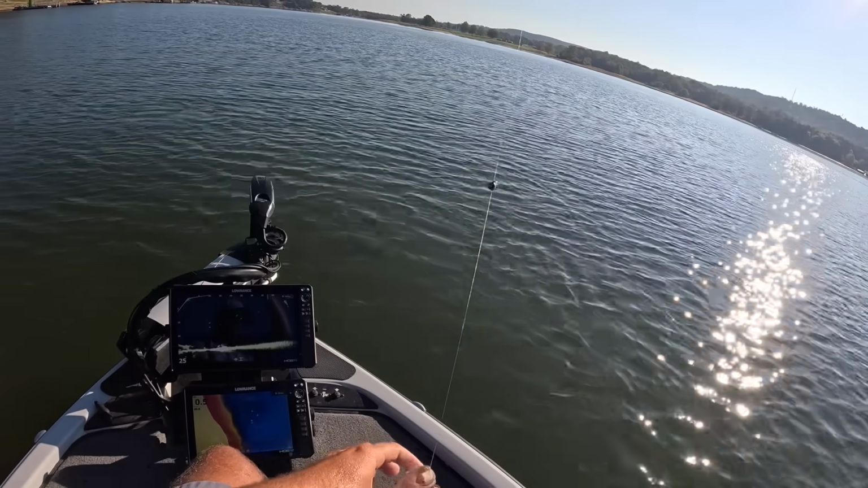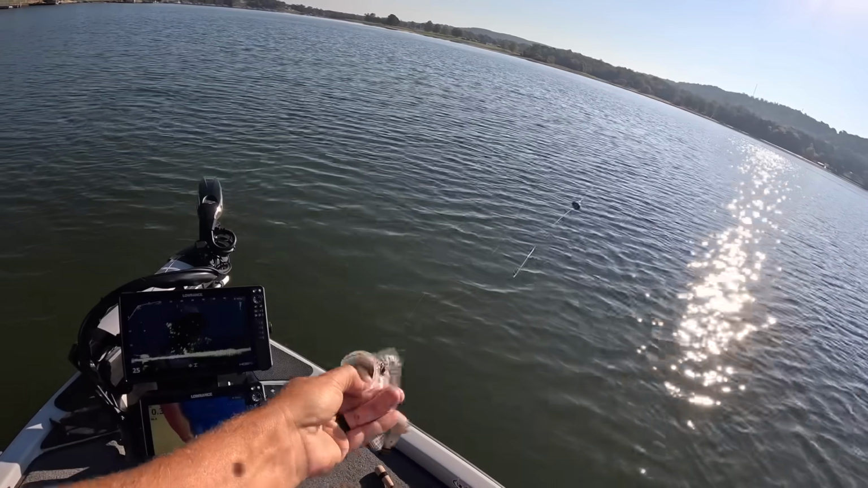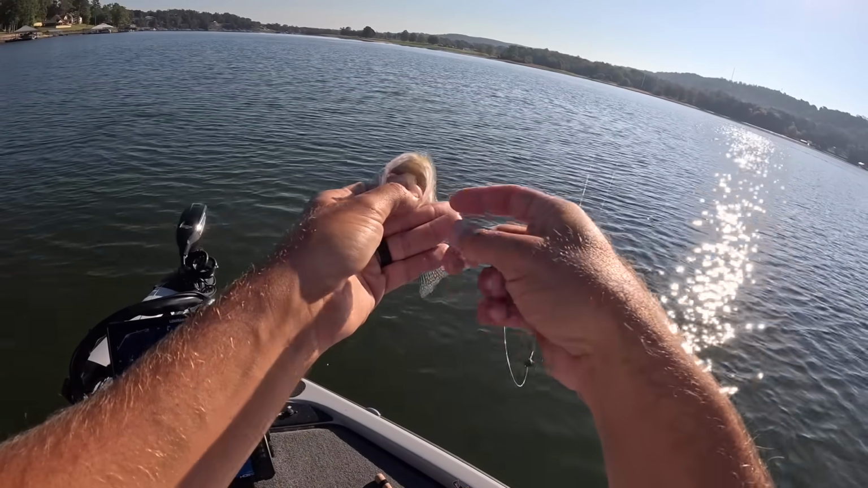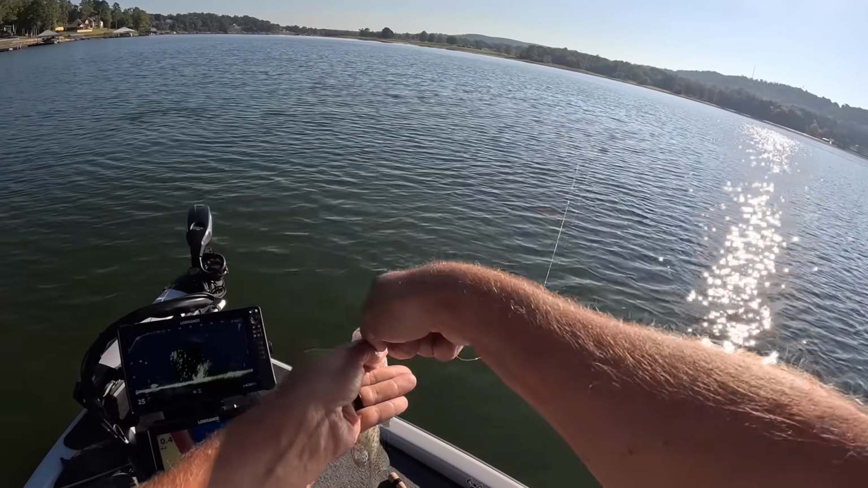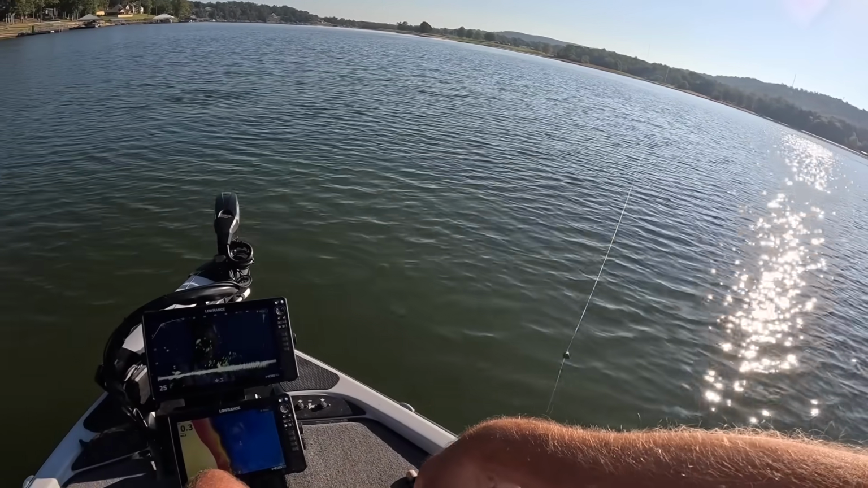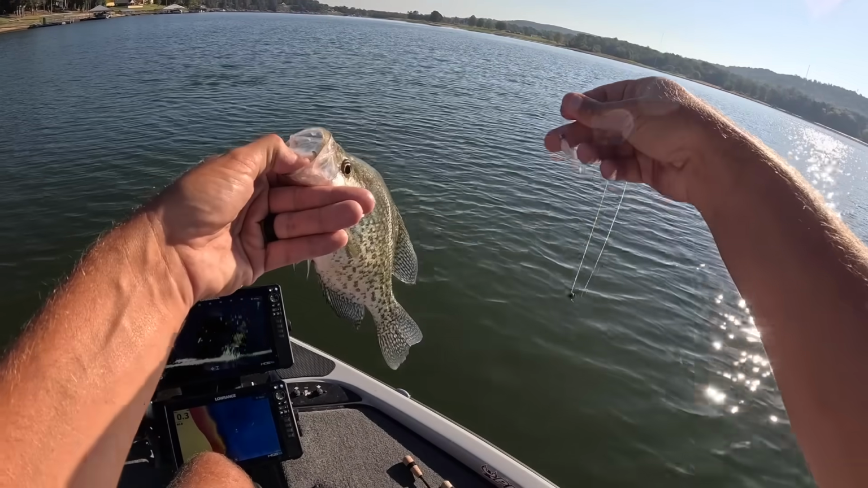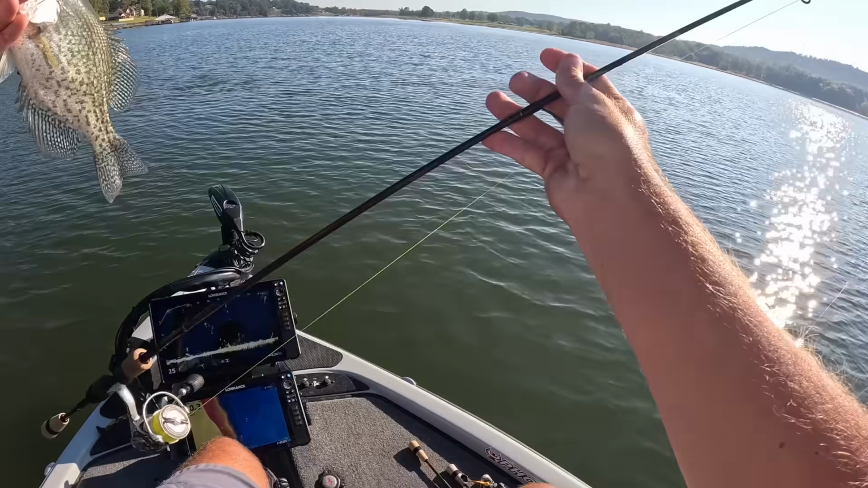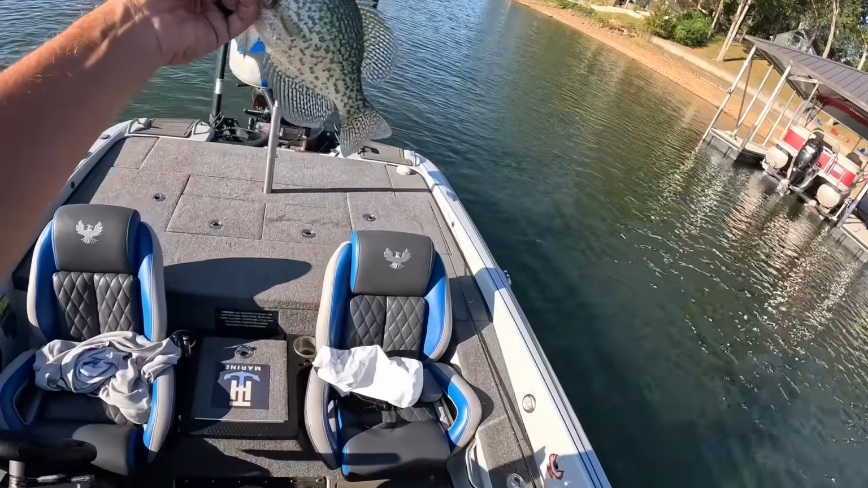And I'm gonna show y'all something that's crazy. As finicky as them fish are, when one decides to eat it, I want y'all to look how far down the back of that fish's throat that jig is. That is unreal. I'm liking that little number 8 Mustad sickle hook so far, to be honest with y'all.